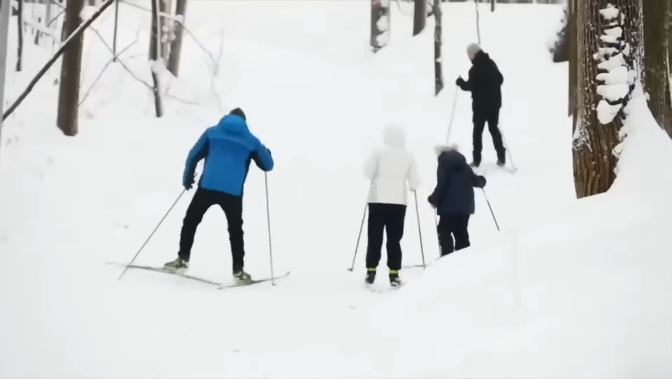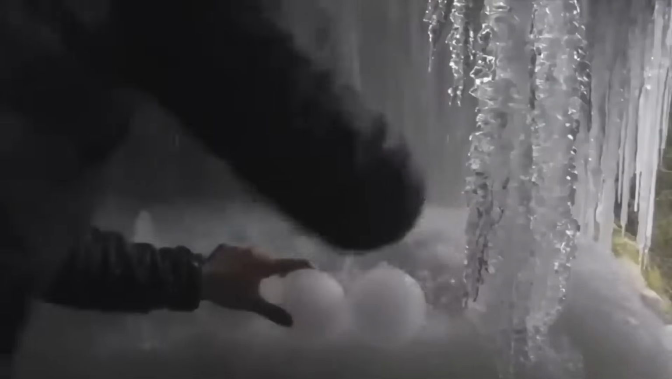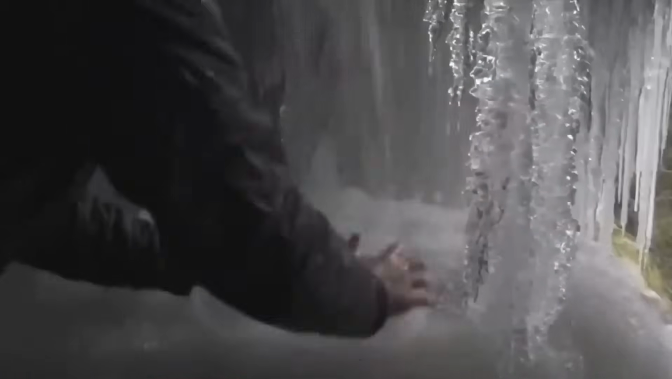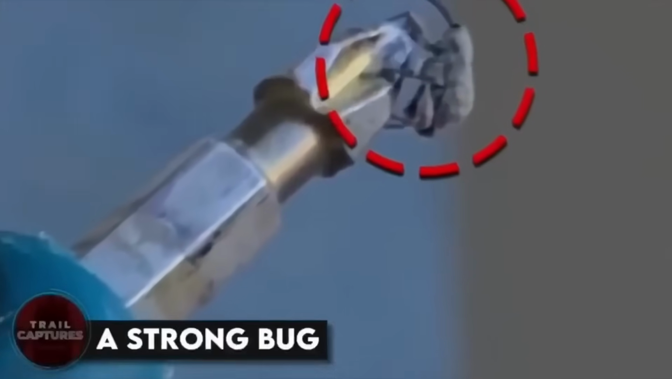Ice balls. These tourists were out looking and admiring the natural beauty when one of them discovered this strange thing happening. He found a waterfall where the water was turning into perfectly round ice balls. Ice balls. Don't they just look perfect? And if you're thinking of hitting a friend with it, don't play with them or use them as weapons, because they'll hurt.